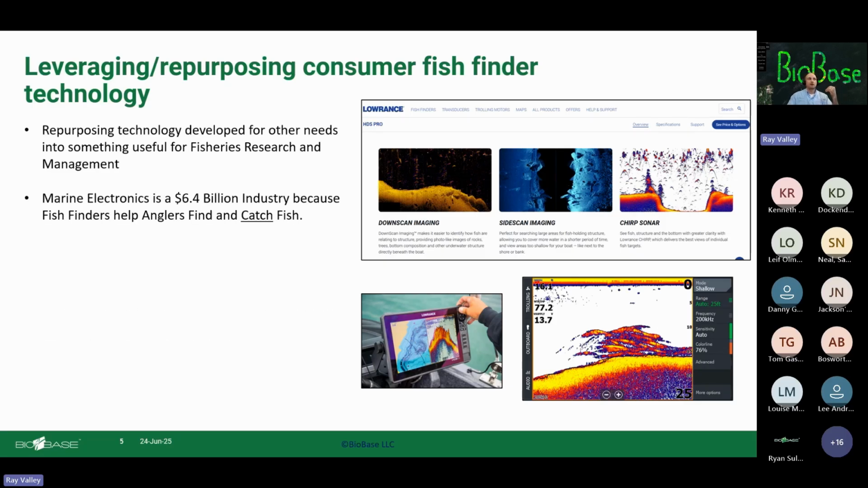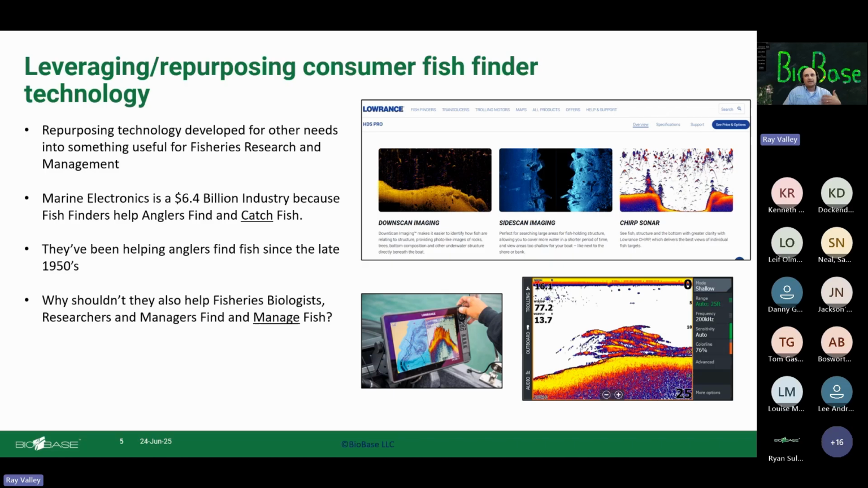Marine electronics is a $6.4 billion industry because fish finders help anglers find and catch fish, and they've been doing so since the late 1950s. So I thought to myself, why shouldn't they also help fisheries biologists, researchers, and managers find and manage fish? It's not that big of a leap.